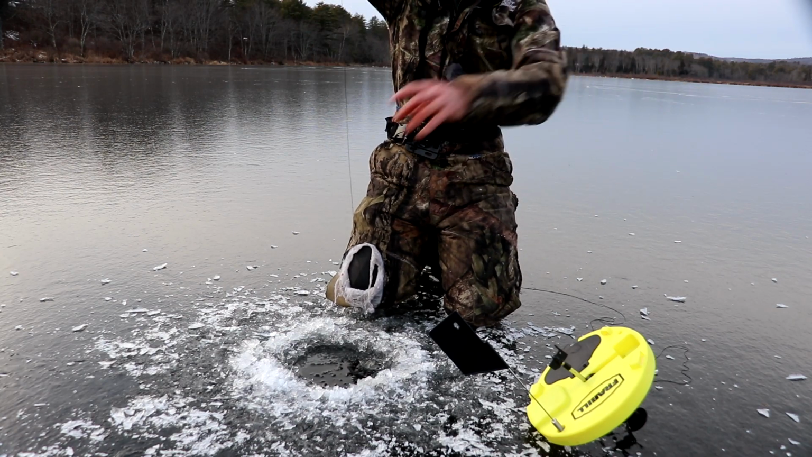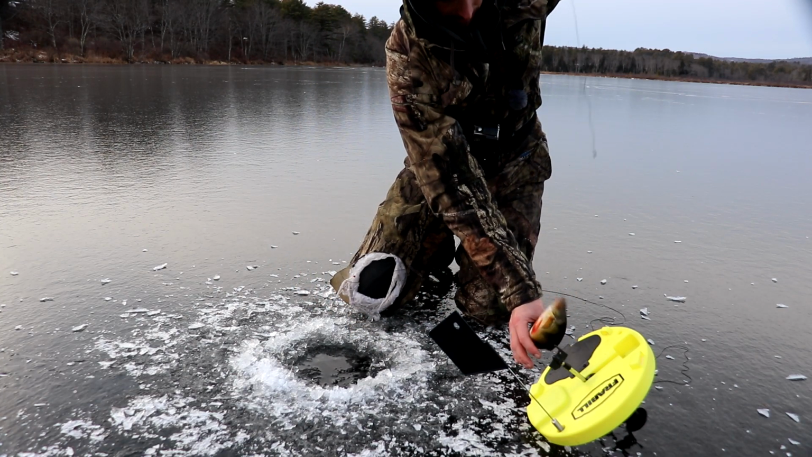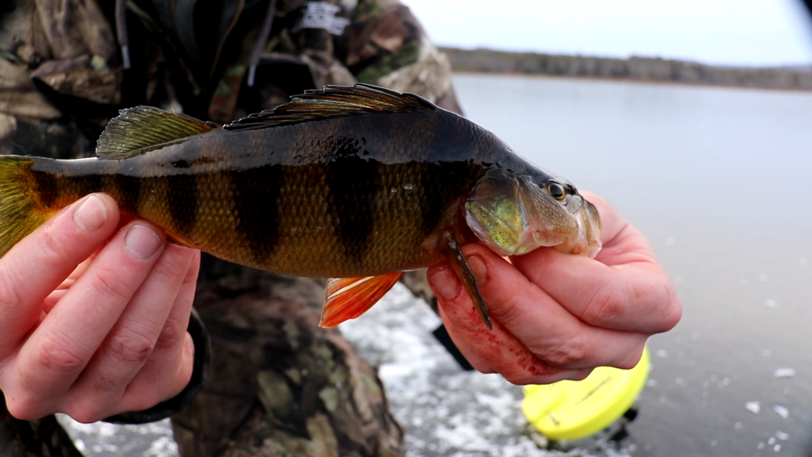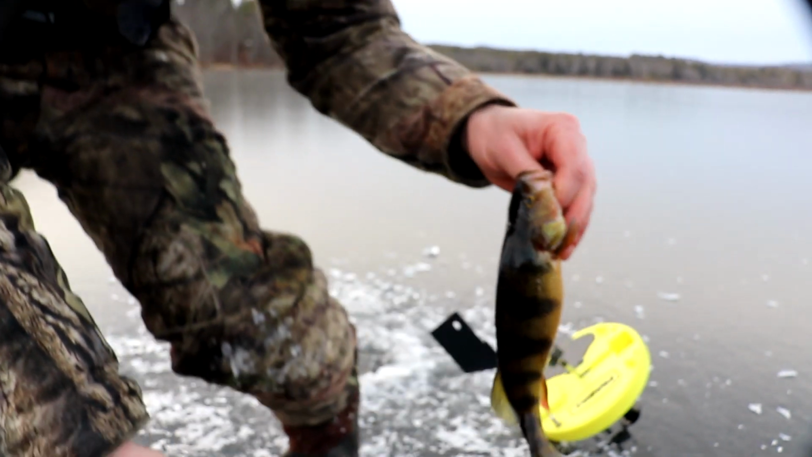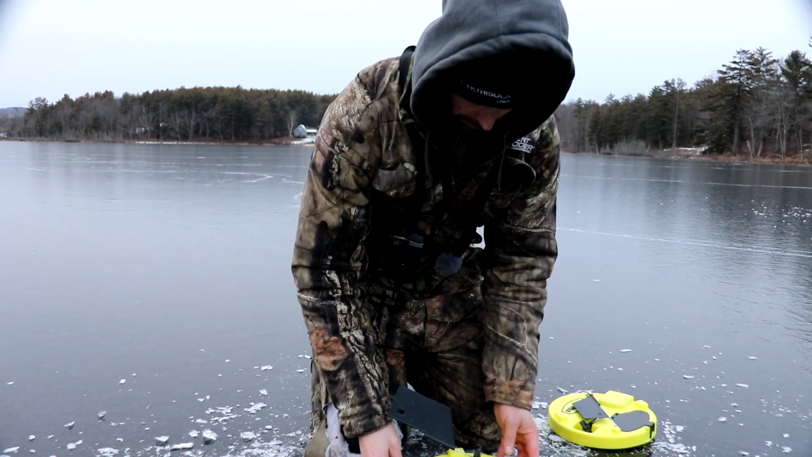Like super tiny. Okay, not a bad yellow perch. Probably about 10-11 inches. Alright, last tip up of the night.